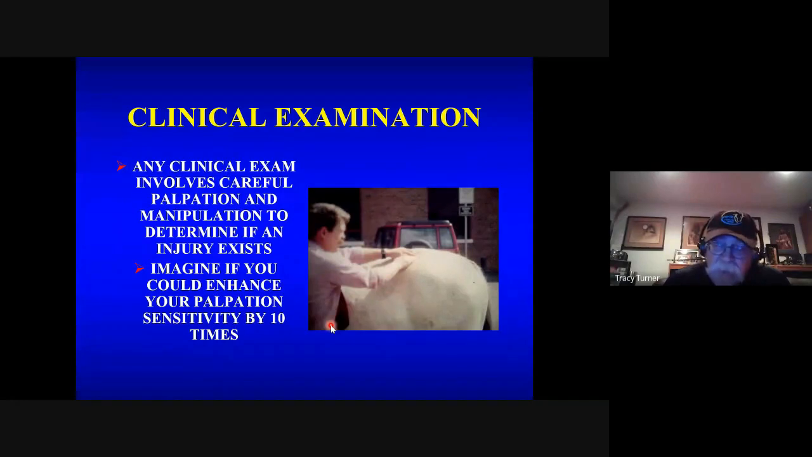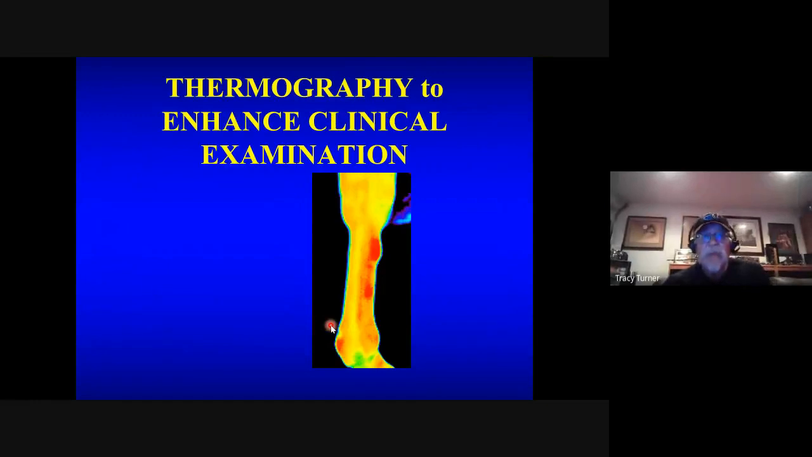Thermography actually does that for you in your ability to detect heat in an area. And so that can allow you to take that information and find areas of possible injury that you didn't necessarily know you had.